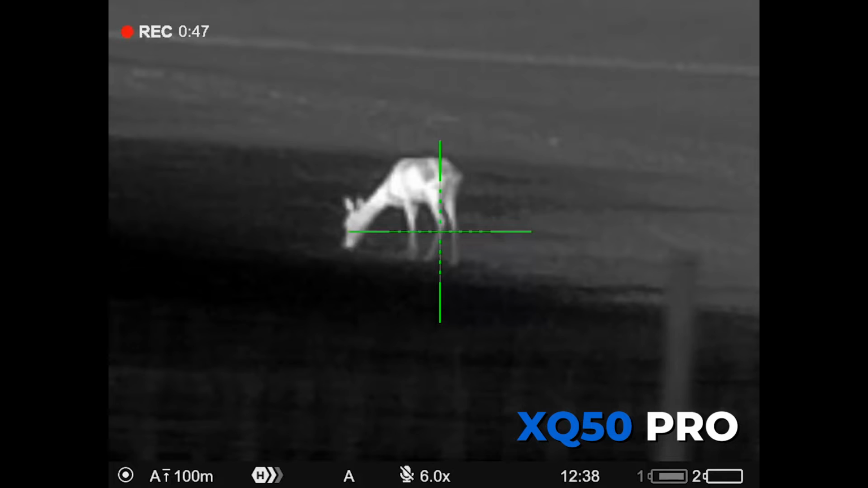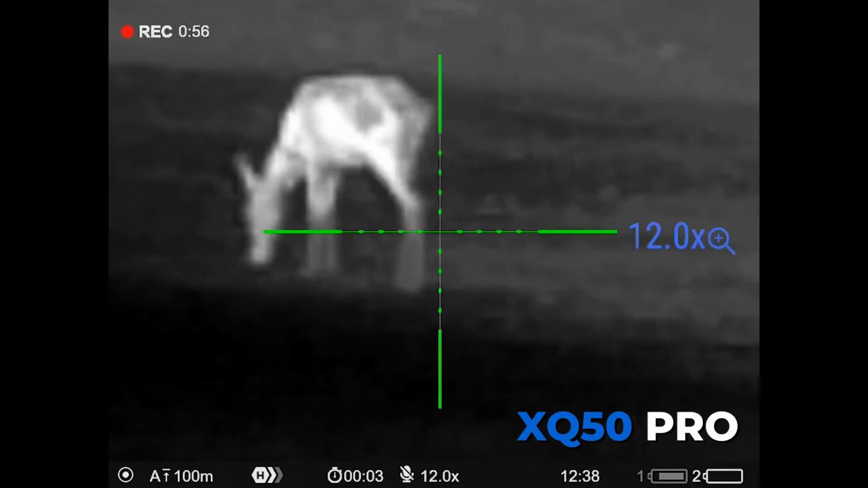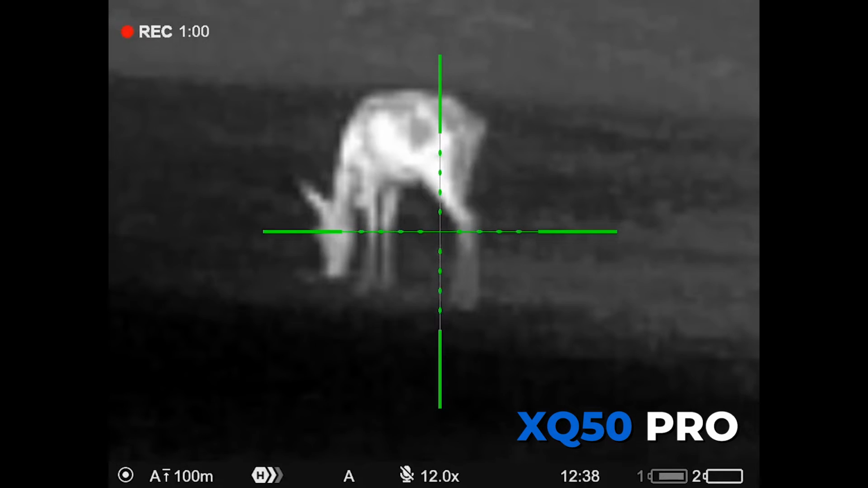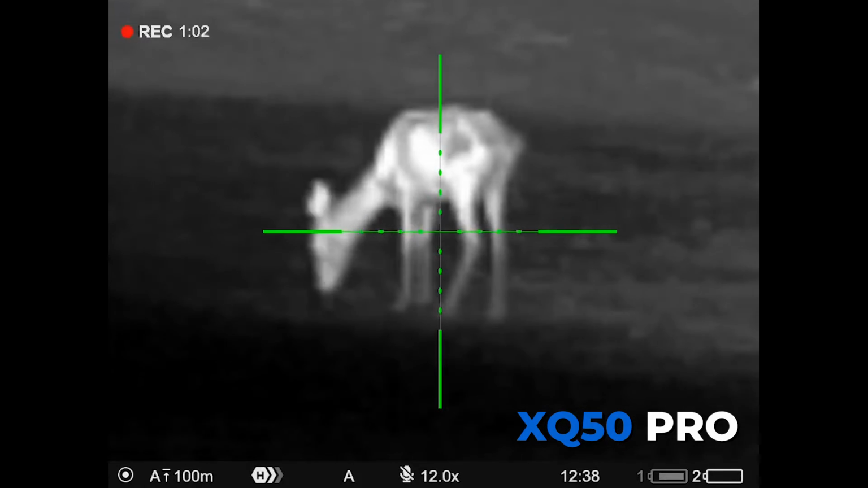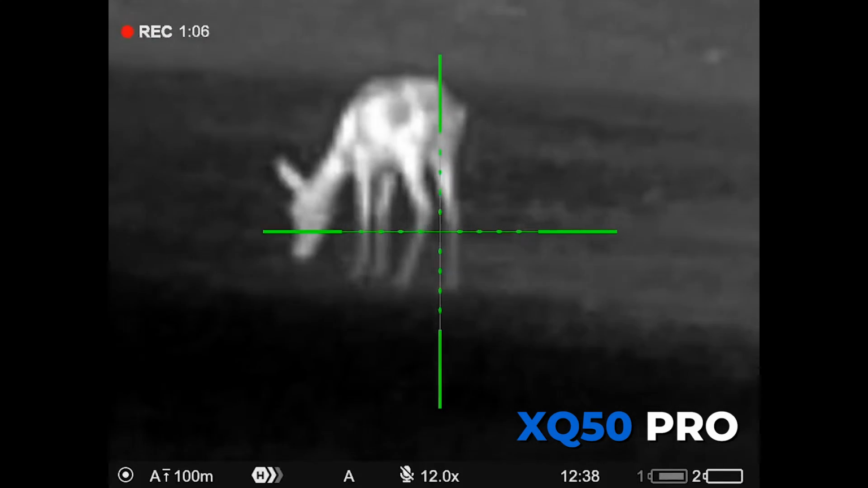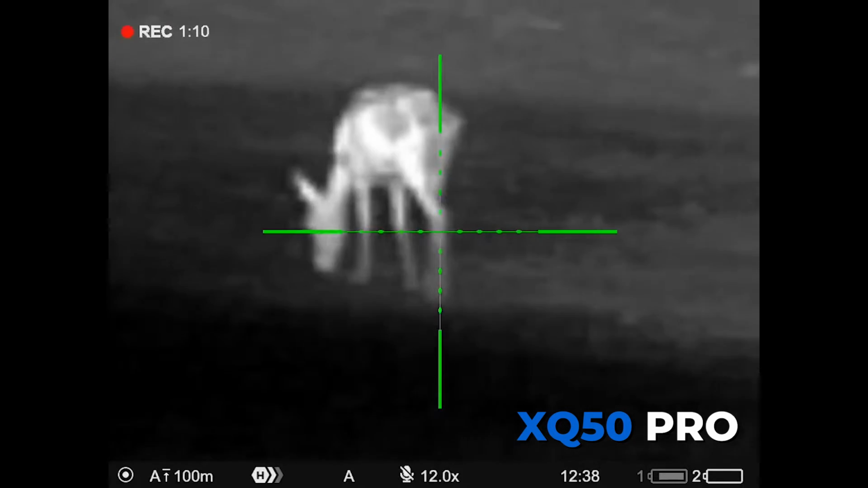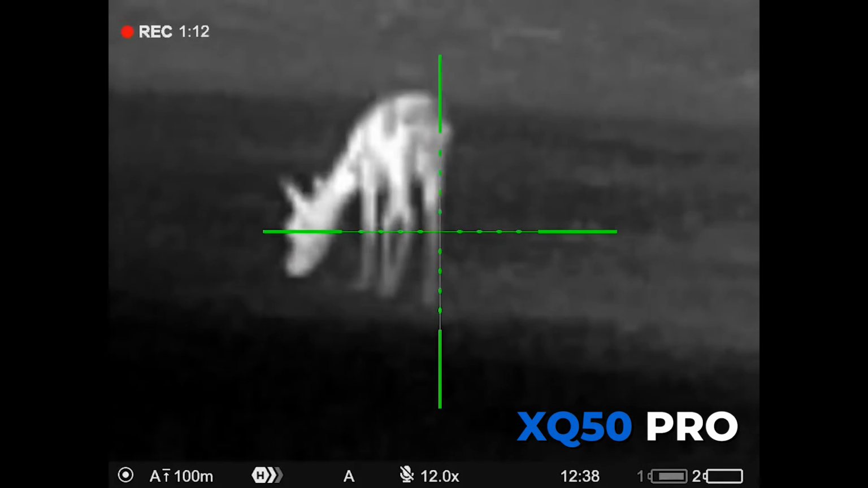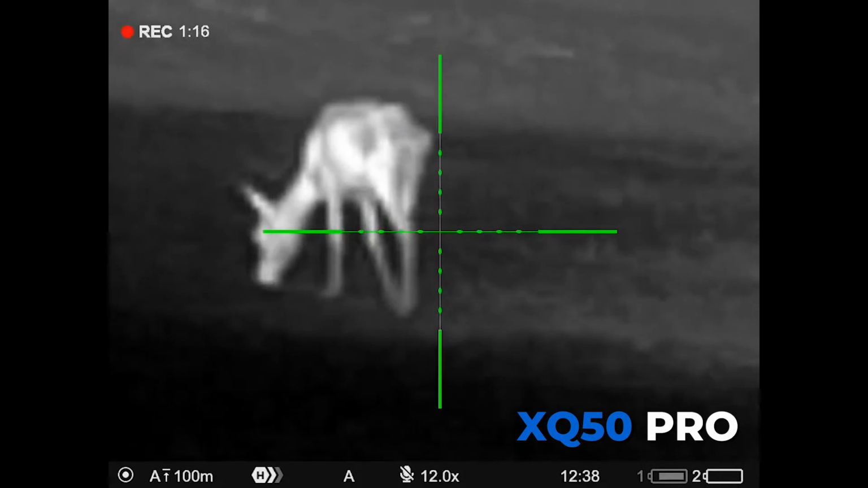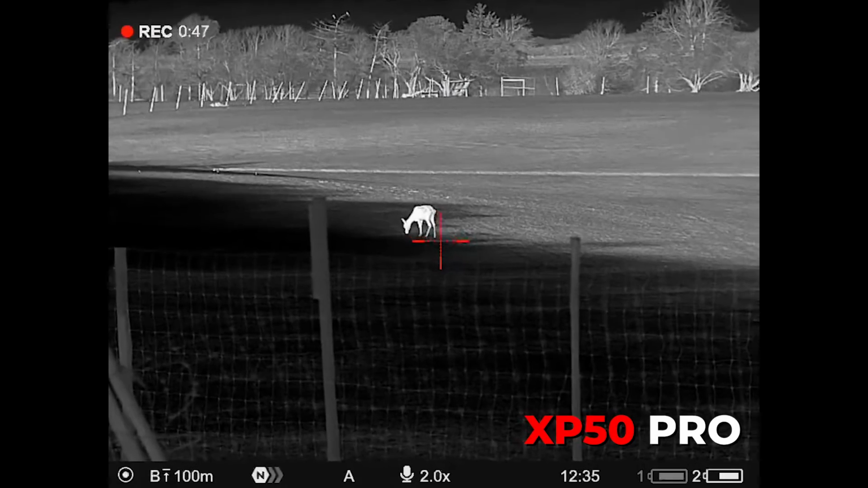And then on ×12 on the hind, you're getting a bit closer in on her. But you clearly wouldn't be using ×12 magnification on a deer that close. I'm just showing you the range of what it goes through from a 3, 6 and 12 steps. But when we come on to some of the other clips later on, you'll see the benefits of having that ability to zoom into ×12, especially for shot placement.